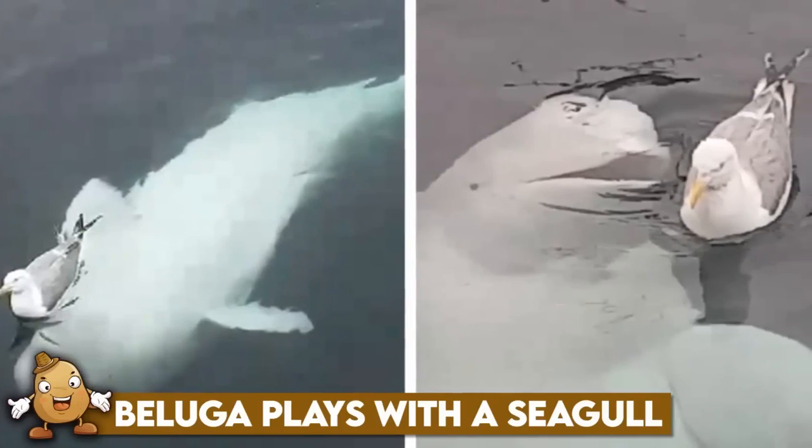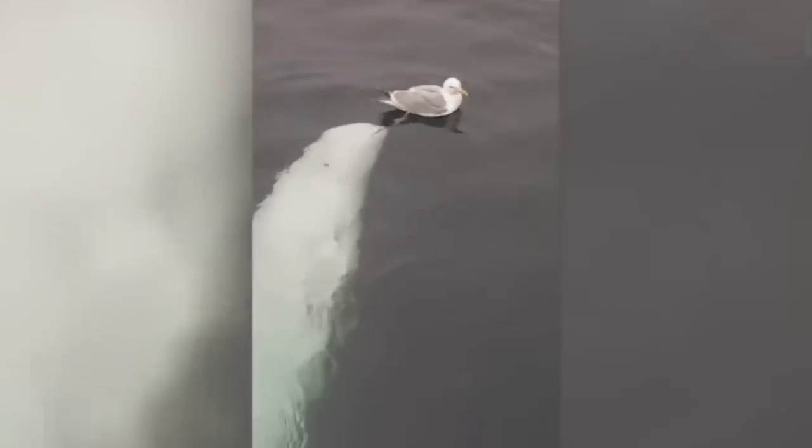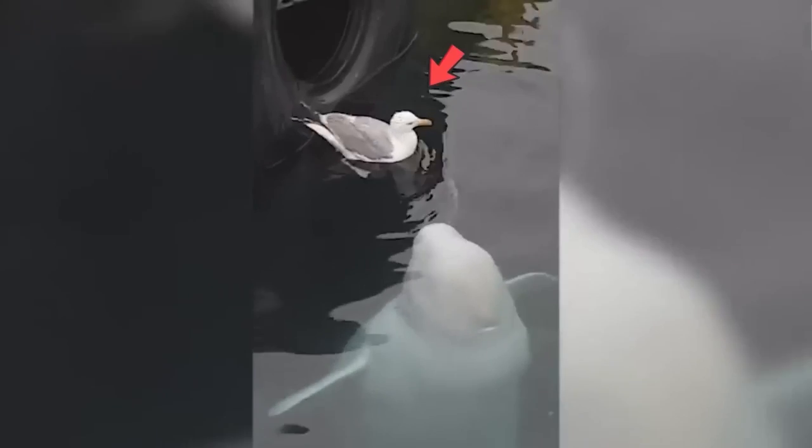Beluga plays with a seagull. A captivating video clip recently surfaced on YouTube, showcasing the playful interaction between a beluga whale and a seagull. We can see a beluga swimming under the water while a seagull is there to get some food from the humans. Now, we might think that the beluga is after the food, but that is not the case. It is solely there to have a playful interaction with the bird, teasing it all the way. And the seagull isn't getting very offended with that either, because if it had, it would have flown away. To witness this kind of interaction is something very rare, and we're glad that the humans and their cameras were there to capture this adorable moment.